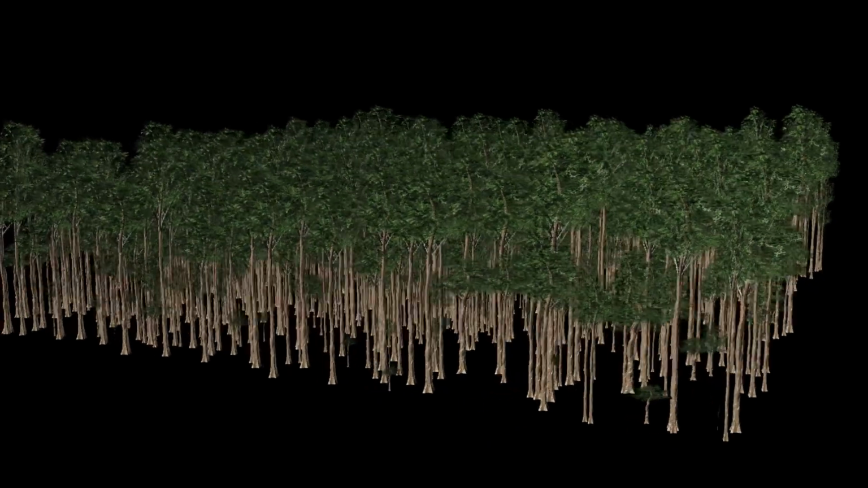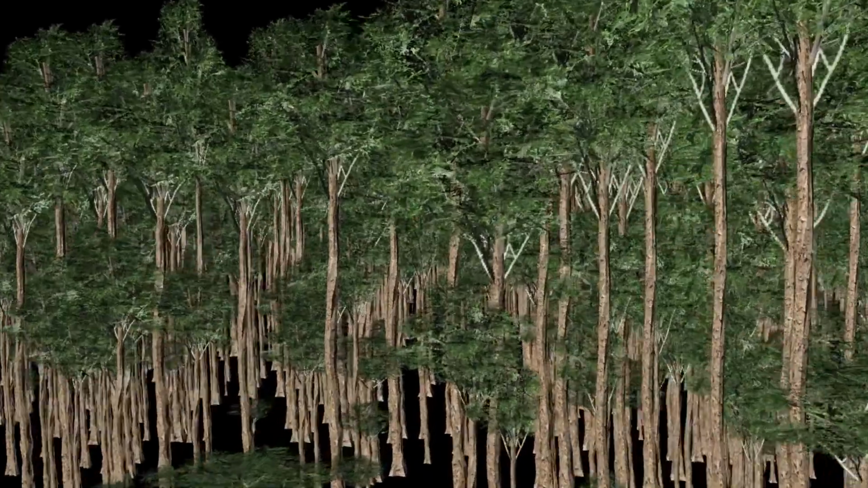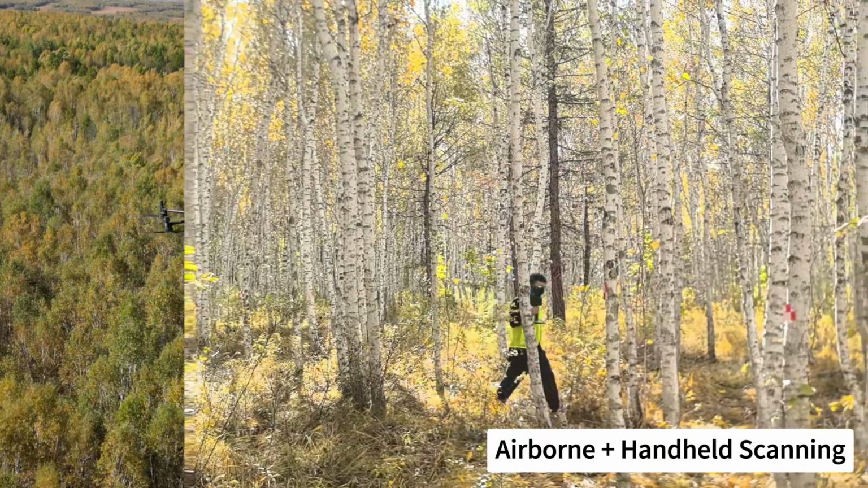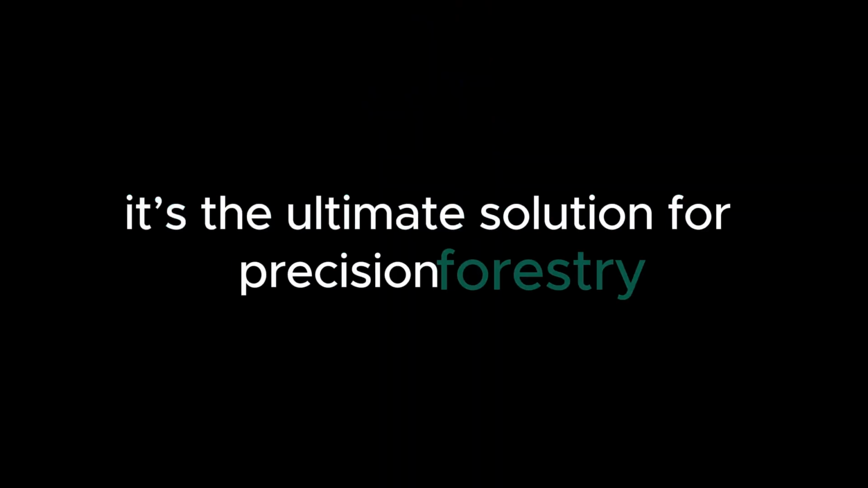And with one more click, you can build a full 3D forest model, save it permanently, view it anytime, and measure however you like. Airborne plus handheld scanning, together with LiDAR 360, is the ultimate solution for precision forestry.